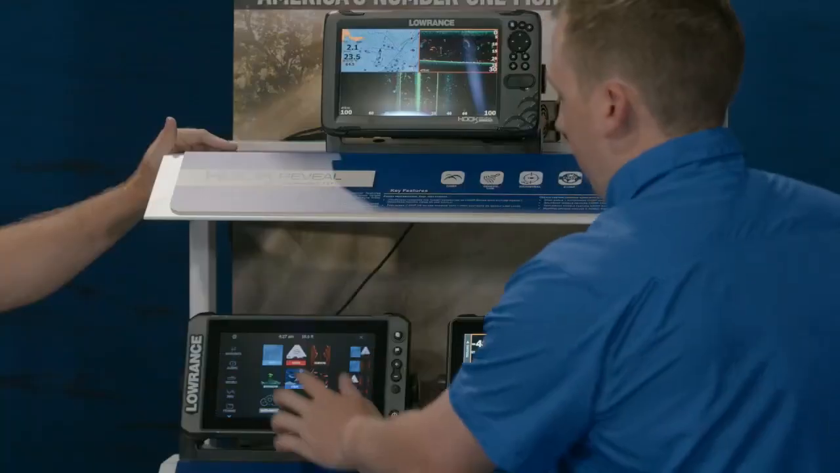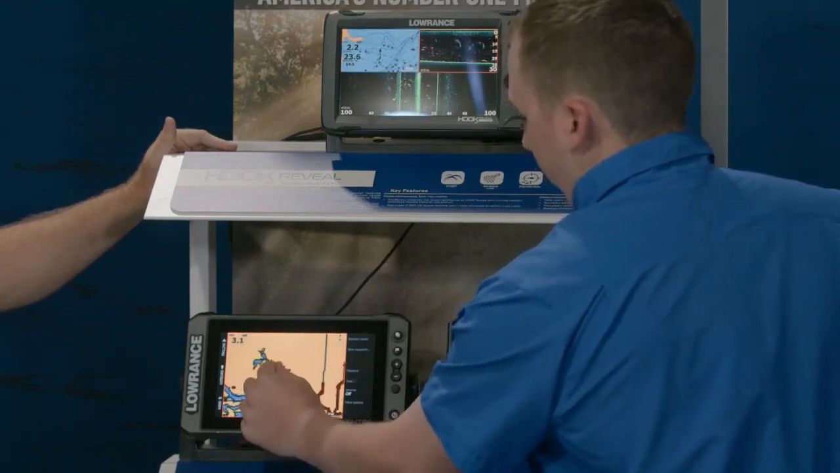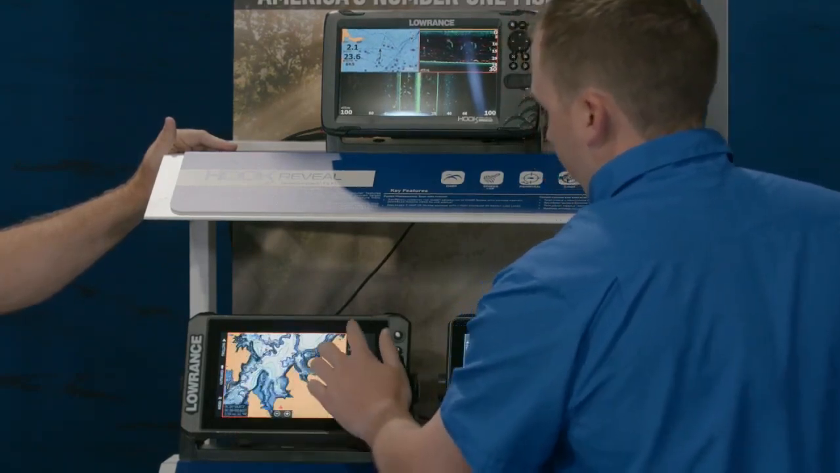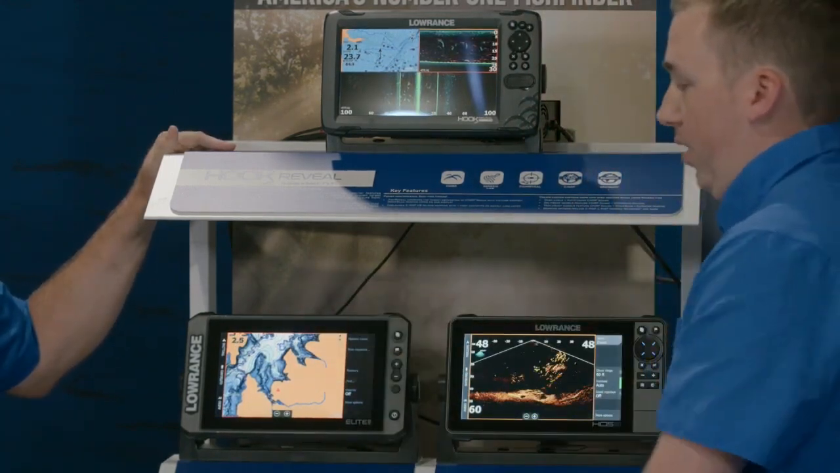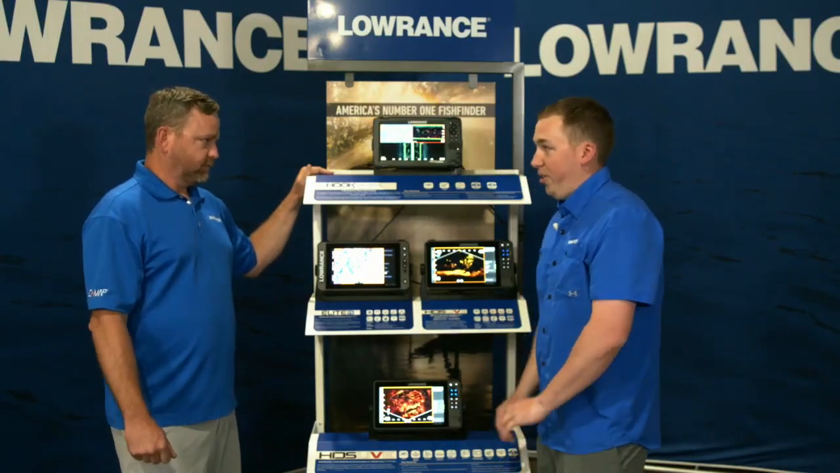Having the ability on here to actually touch what you're doing, zoom in and out on the chart, makes it really easy to find any data you want, do anything you want on the water here. That's really the biggest difference between a Hook Reveal and an Elite FS. And I guess we'll see some of those differences in the on-the-water videos. We will play around with all of those when we're on the water.